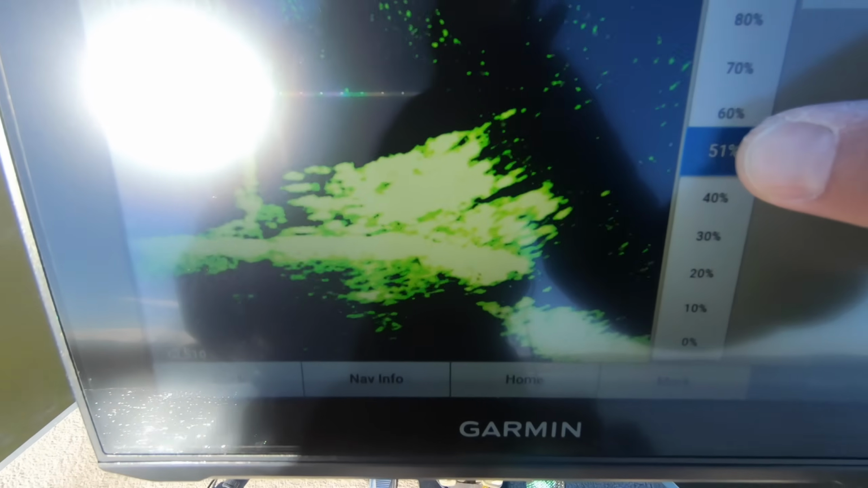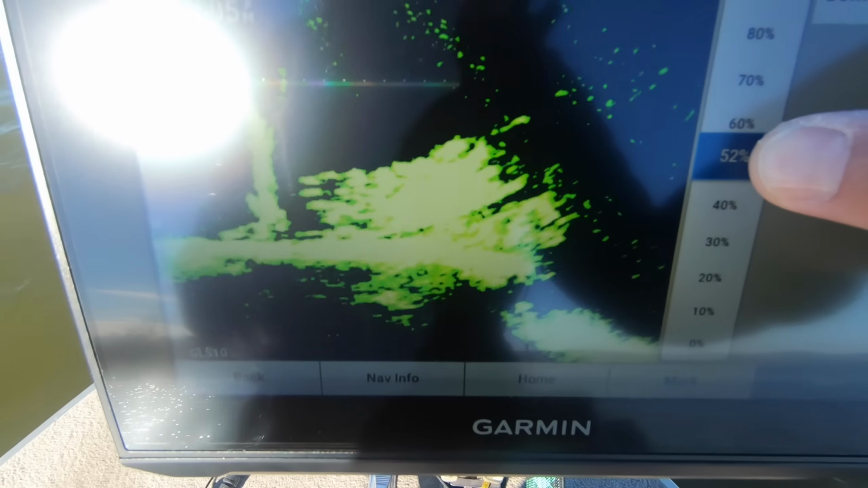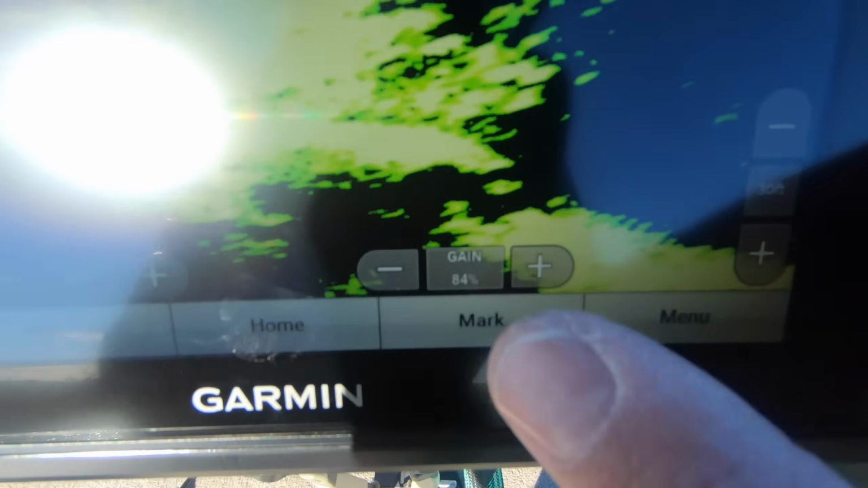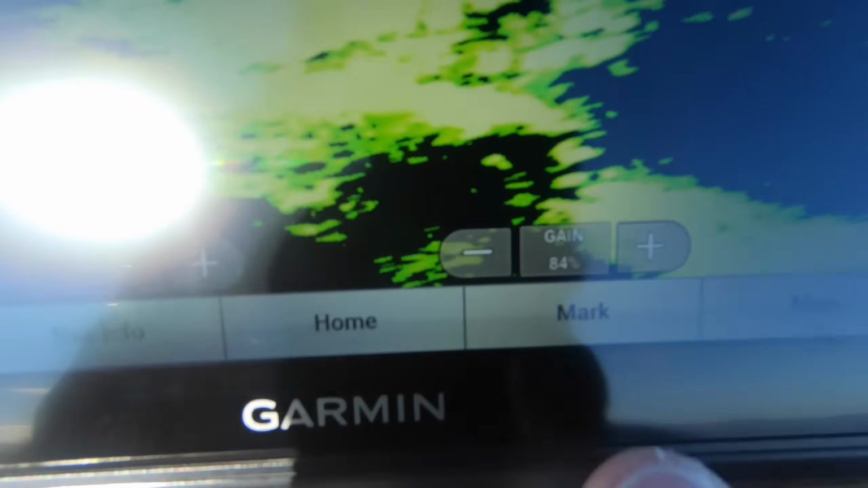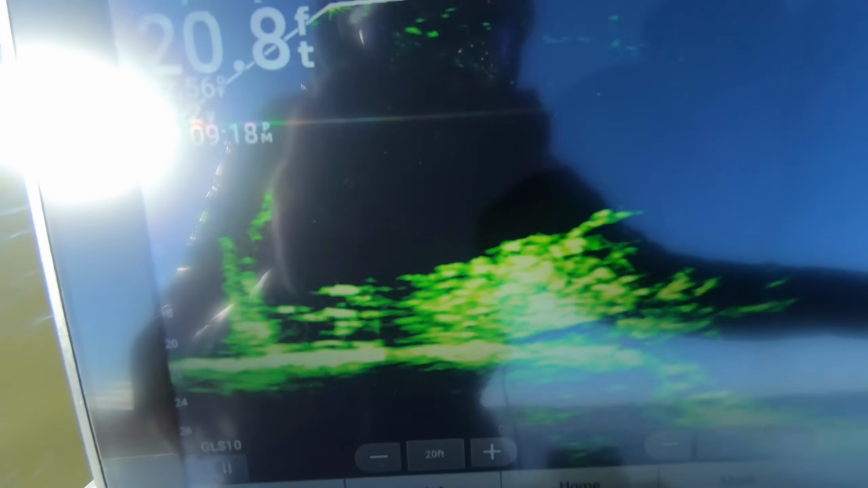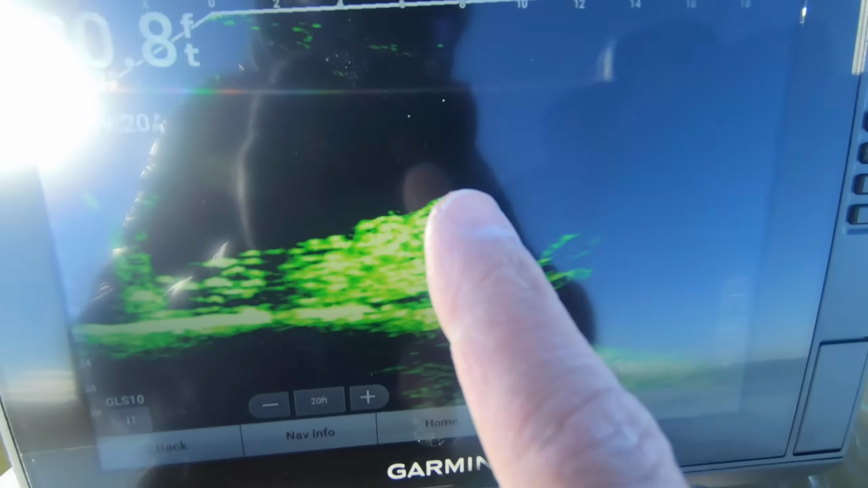So what I found to be my best setting so far is bringing that color gain up to 54%. And then you go back to your home screen. My gain is at 84% right now. Bring that gain right down to about 70. That is exactly the picture that you want.